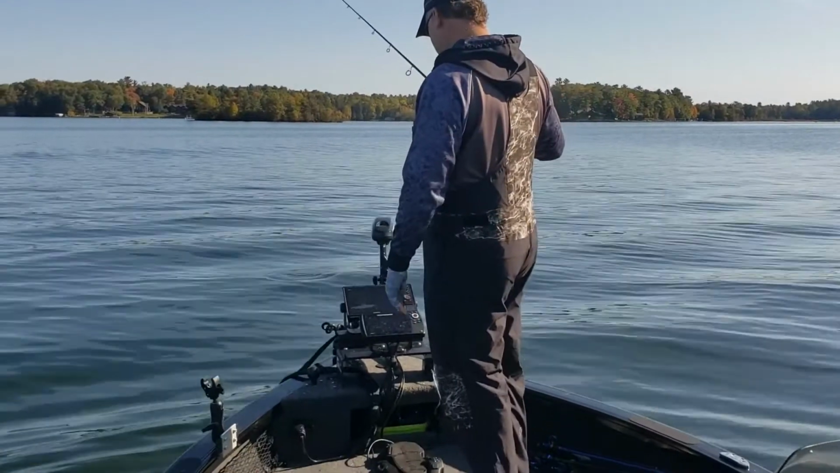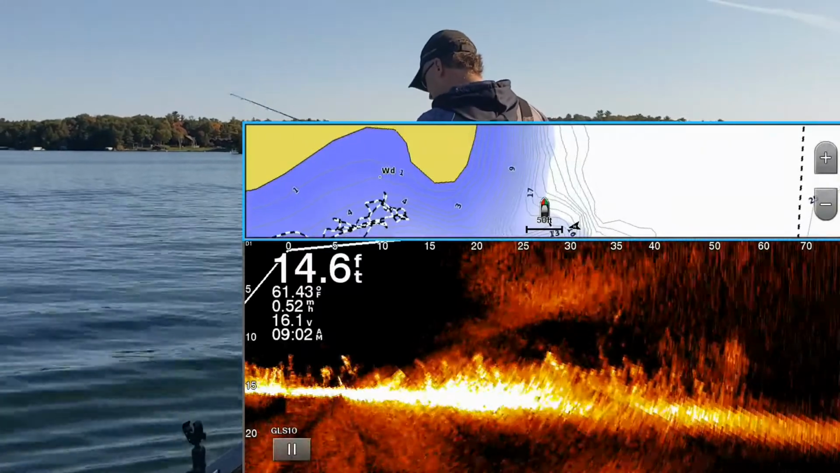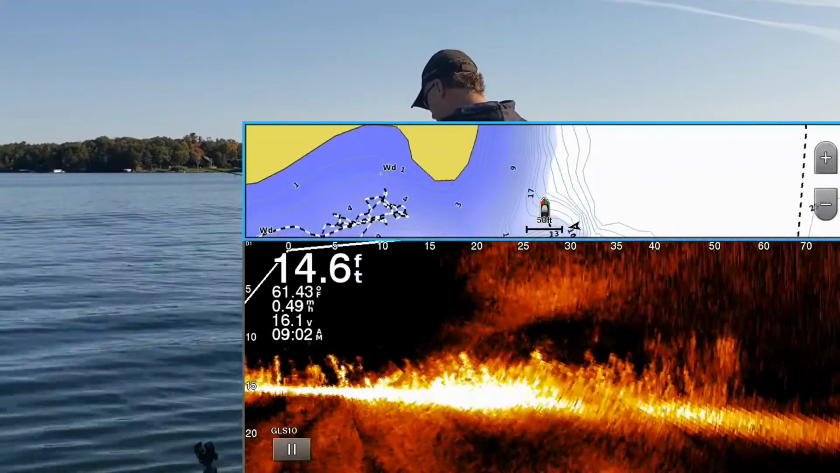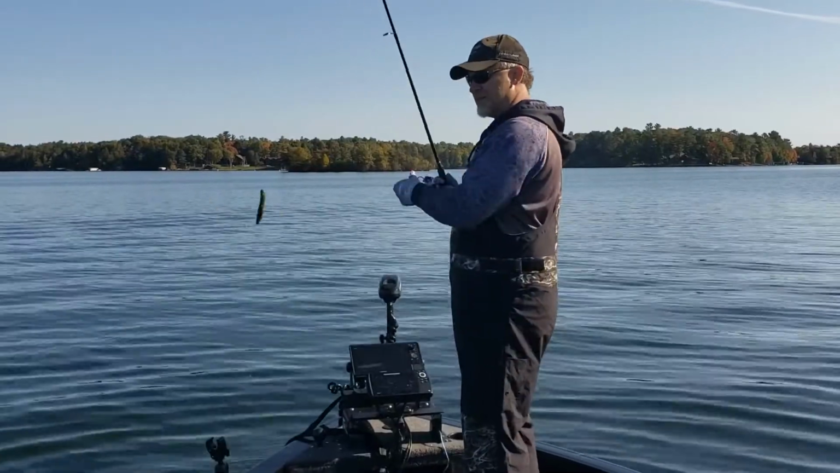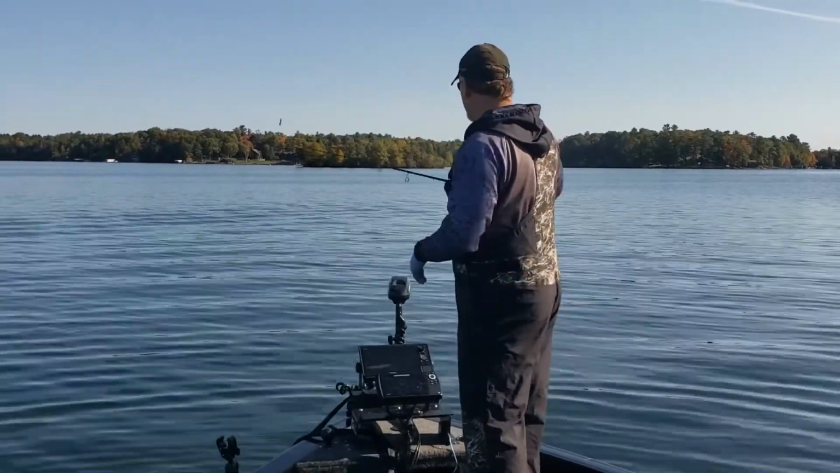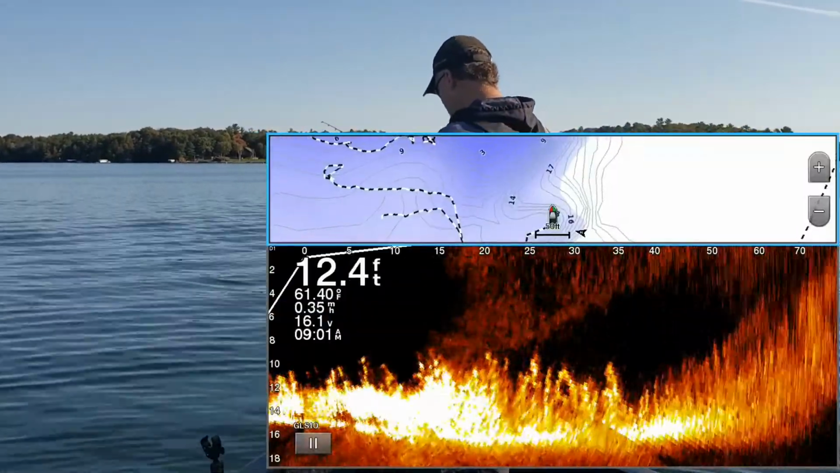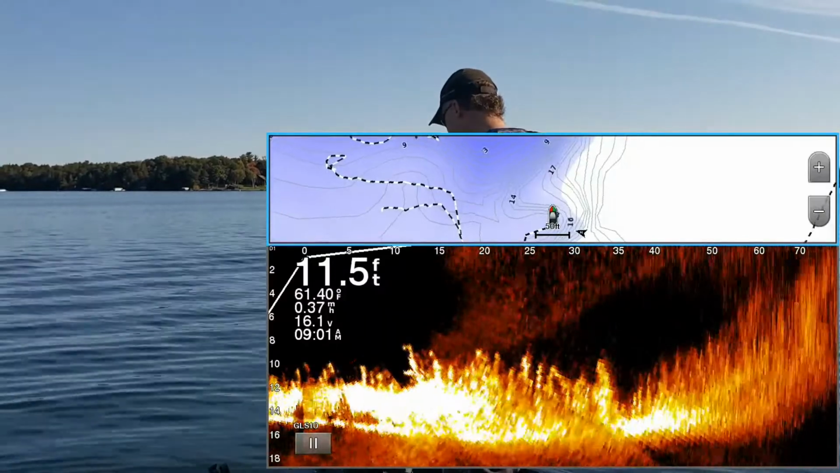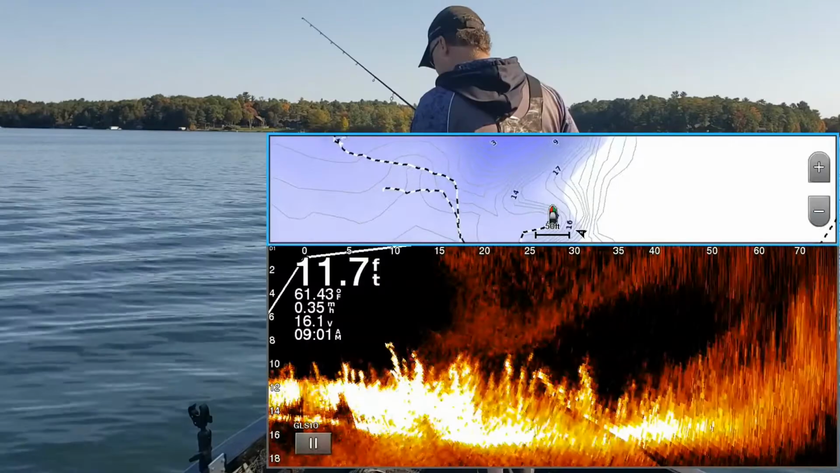and then just continue to pitch out in front, pause, get off my trolling motor, let it sink, fall. I'll watch it hit the bottom, give it a couple of pops, don't see anything, reel it back up. Same thing again. I'm looking forward, pitch it out, adjust my head, watch it fall through the water column, and I'll flip a video up to show you what that looks like as it falls through the column.